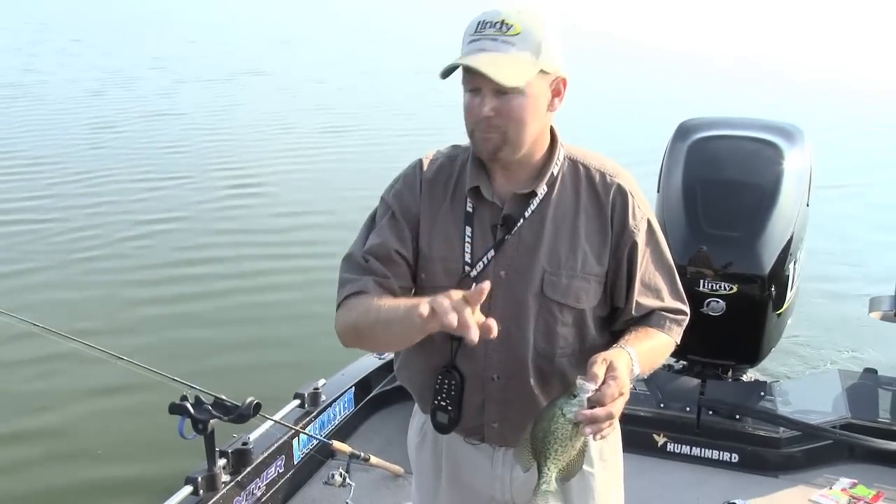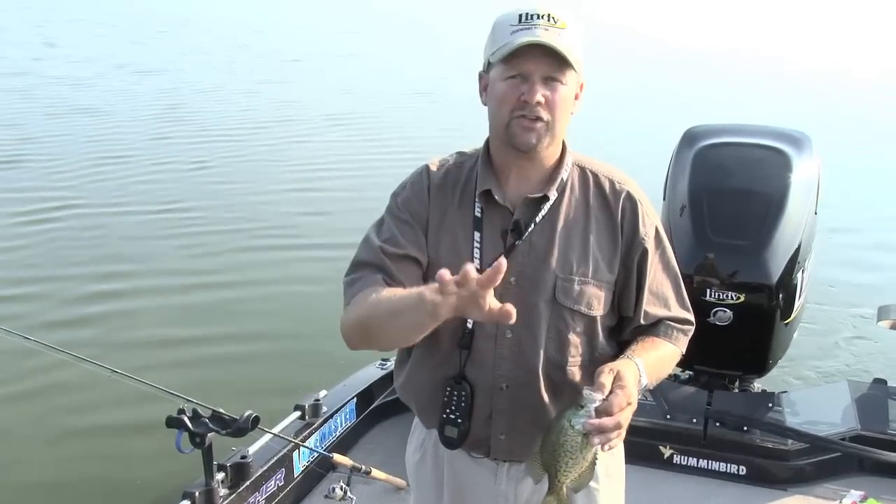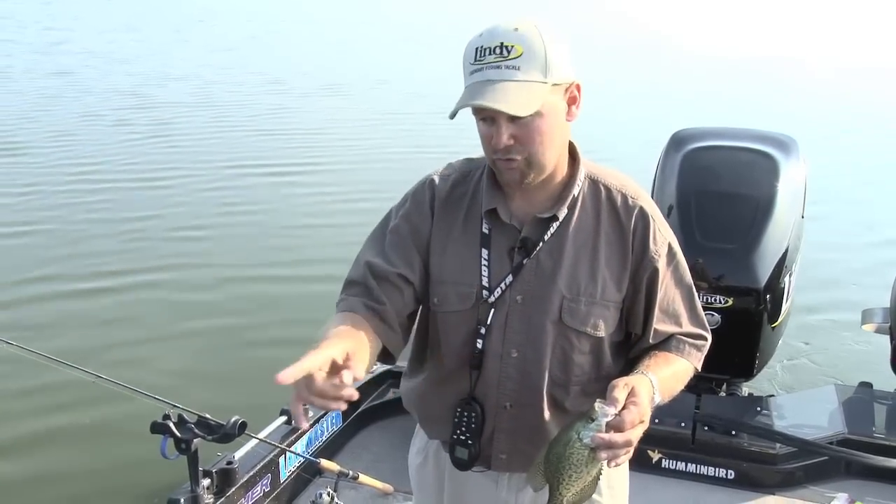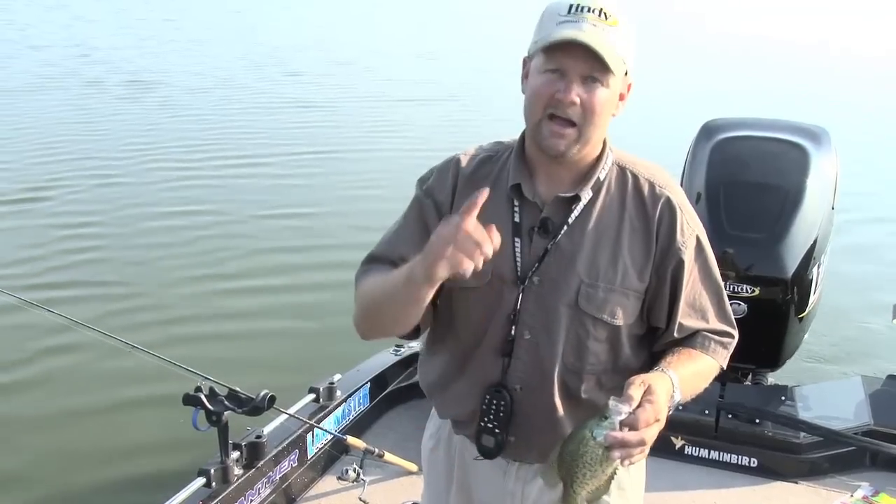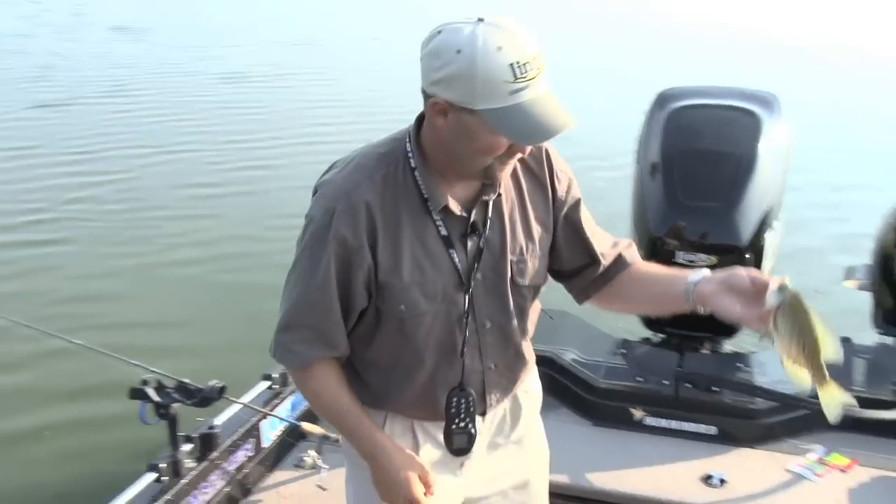Now, one of the things I want to point out too is I'm going 0.7 to 1.0 miles an hour. Here's the difference. Early in the morning, I'm going to go a little bit slower because these fish are a little bit lethargic. So right now I'm going 0.7, but as we fish and stay at it today, I'm going to need to speed up a little bit. Keep that in mind and you'll catch fish all day long.